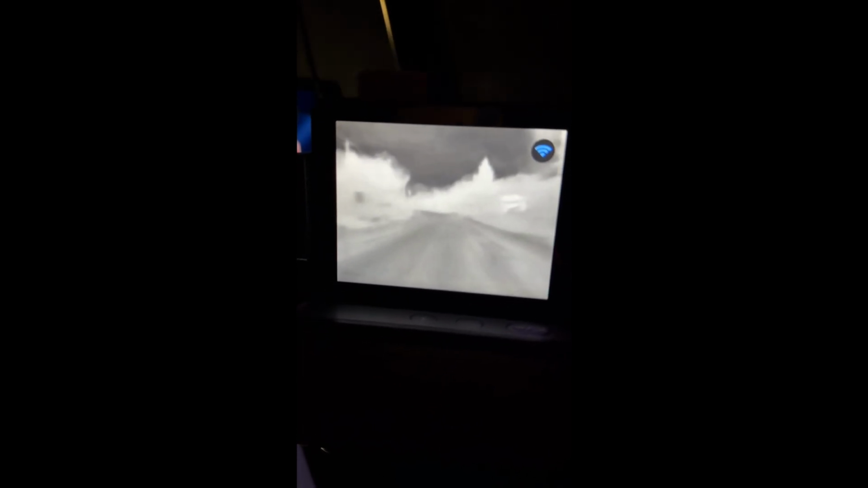And the reason the trees are looking warmer is because it does adjust depending on the scene, like what it detects in the scene. So if it detected an animal, or if you saw an animal on the screen, the trees would go darker and you would see the animal sticking out bright. But you can change it to several different modes. I can show you those in the app when I'm not driving here in a second.